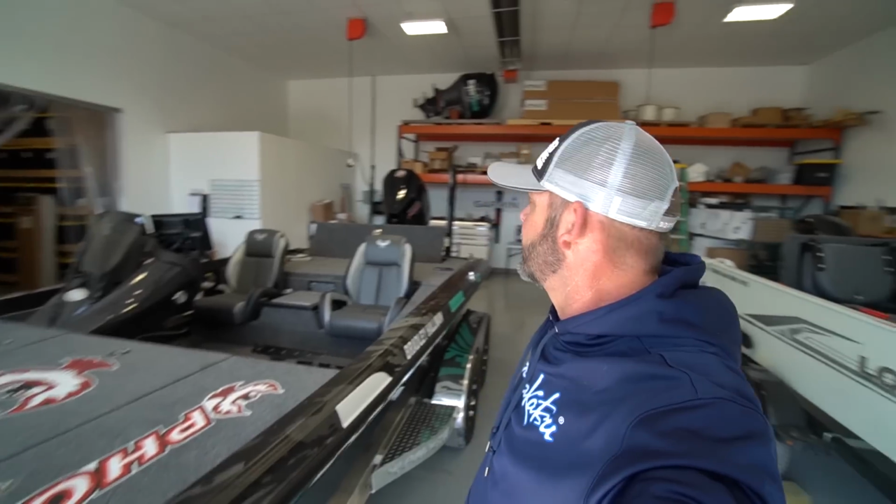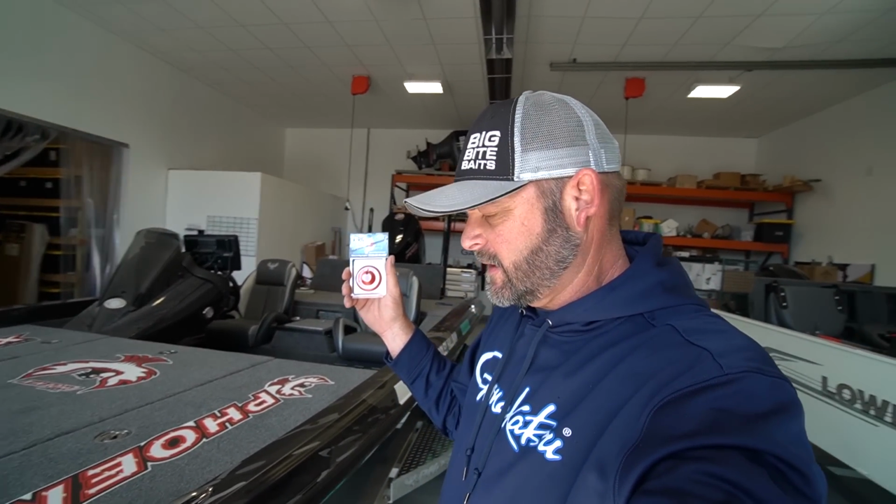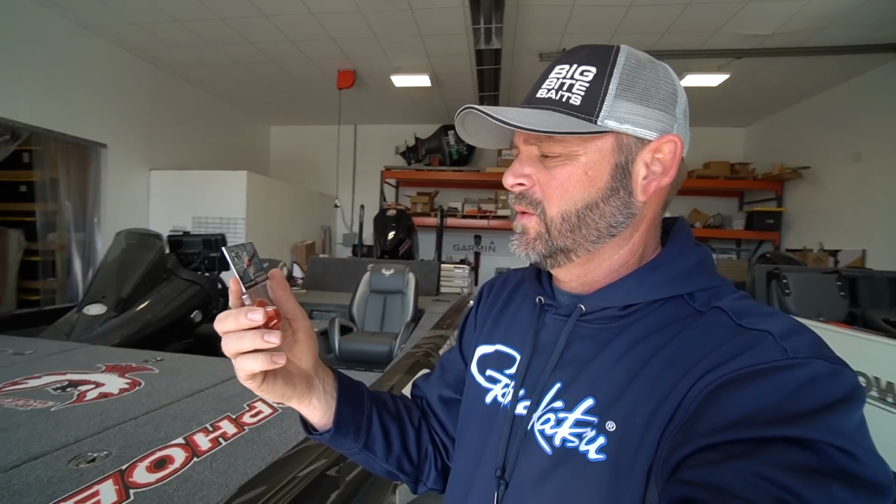I was here at the Bass Tank office shop. We got the new Arig Holster. We had this at the Classic, you guys that hadn't seen it. This actually goes on your rod. You put your Arig to it. It's a cool little feature. I believe it retails at $19.95. You can find it at thebasstank.com. Get rid of the tangles and the mess in your rod box right here. Arig Holster. Pretty cool.